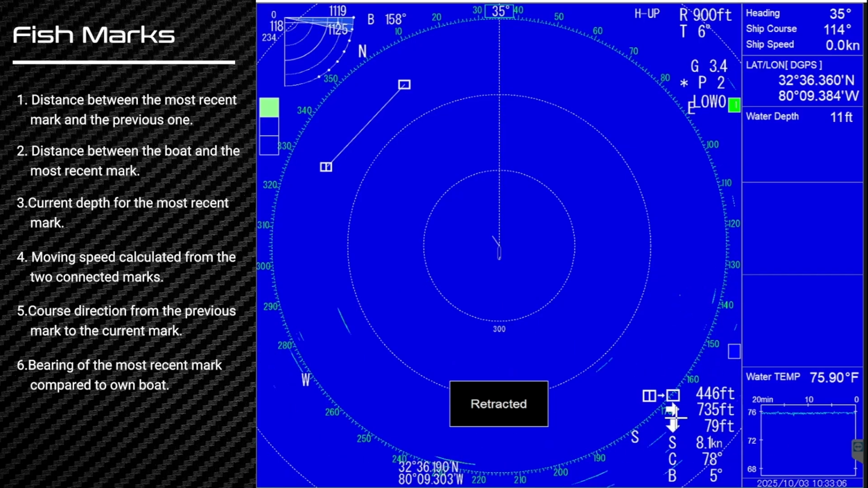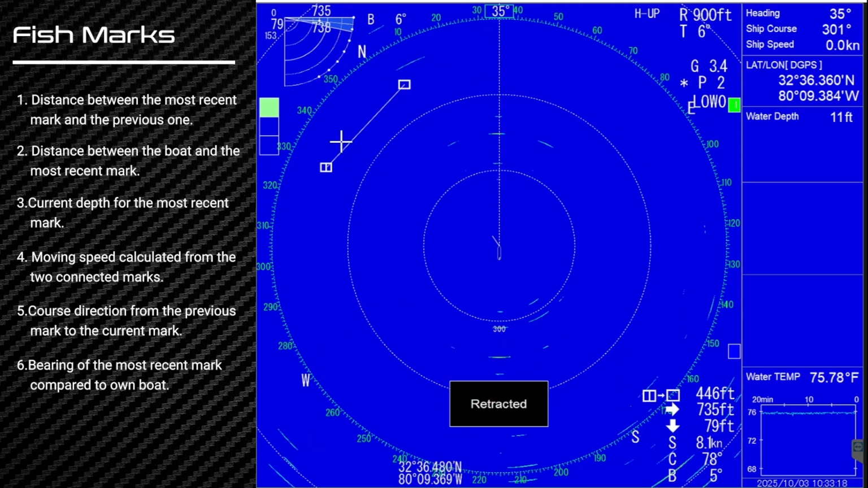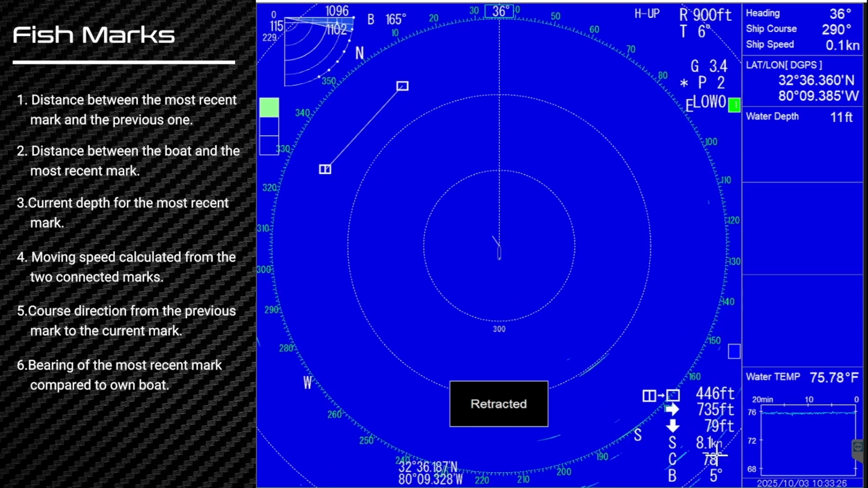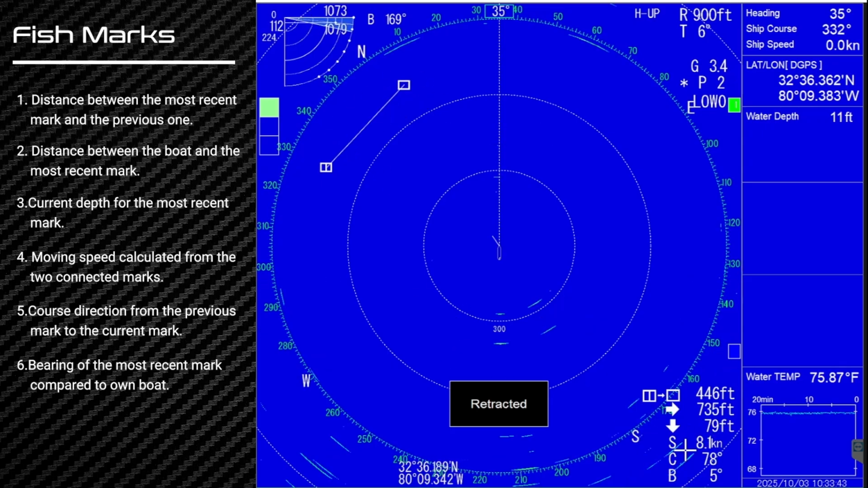One of the main differences between the event mark and the fish event is speed. The fish event will give us speed, but it requires 2 marks to achieve that. And basically, the way it's calculated is, it knows the distance in between both the fish marks, and it's recording a time in between the first fish event and the second fish event. And it'll take the time and distance to come up with the speed.